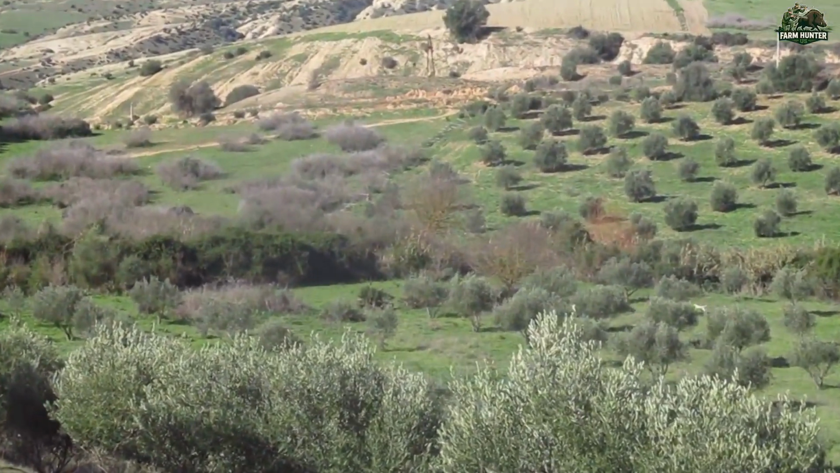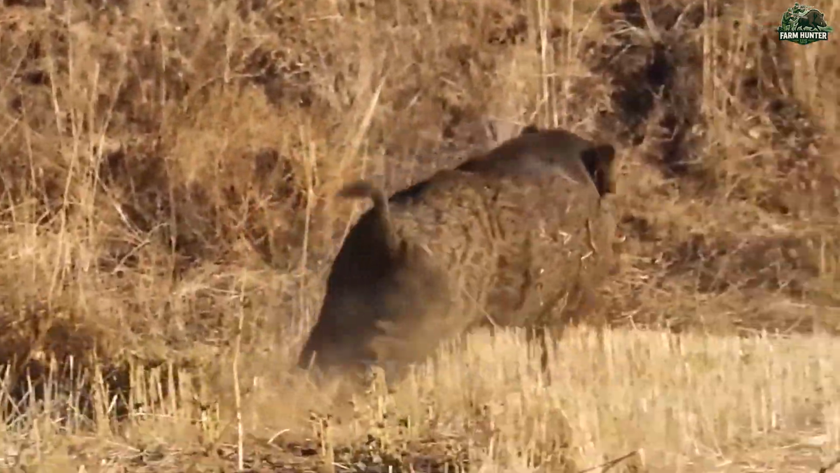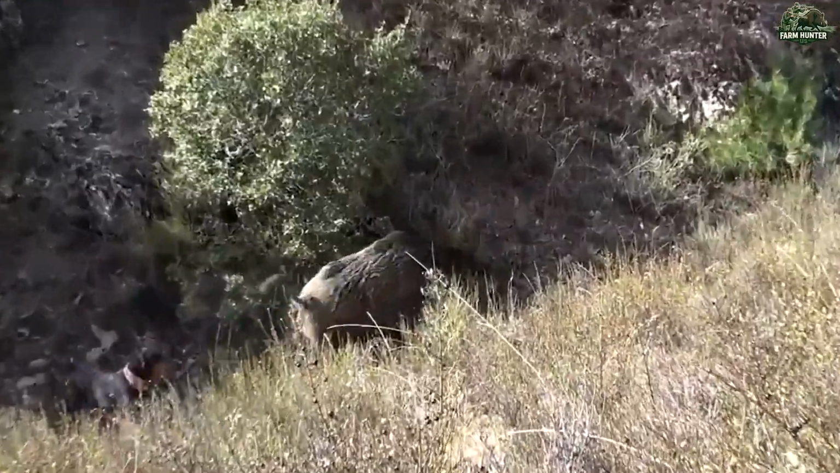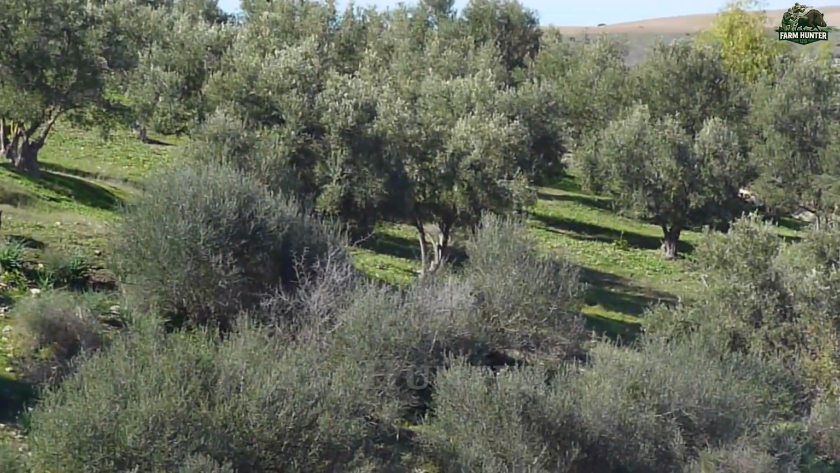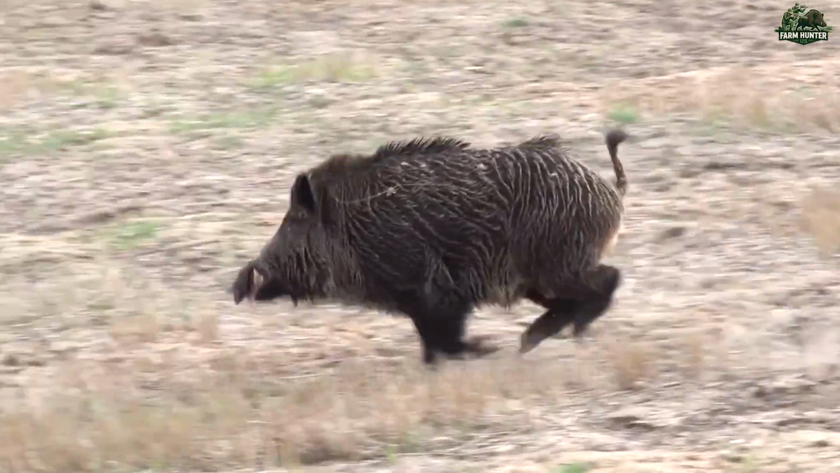The first round of shots echoed across the valley, and even with the challenge of long-range targeting, our experience paid off. Each hunter adjusted for wind and distance, dropping several boars as chaos erupted among the herd. A few managed to escape under the forest canopy, but the damage was done. We had made our presence known.